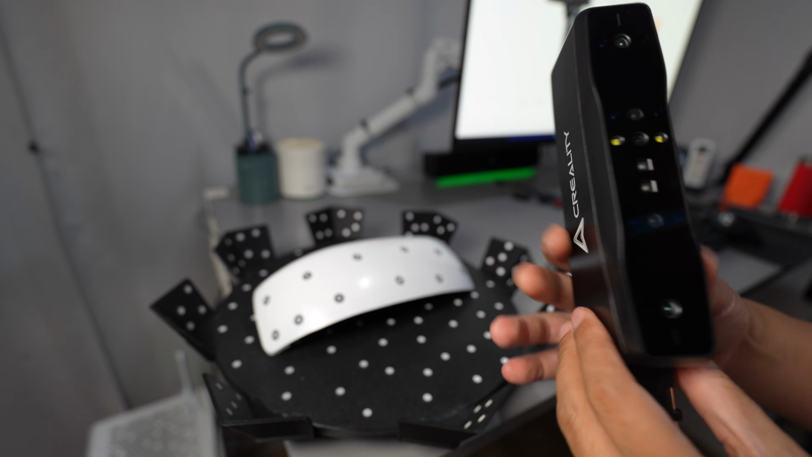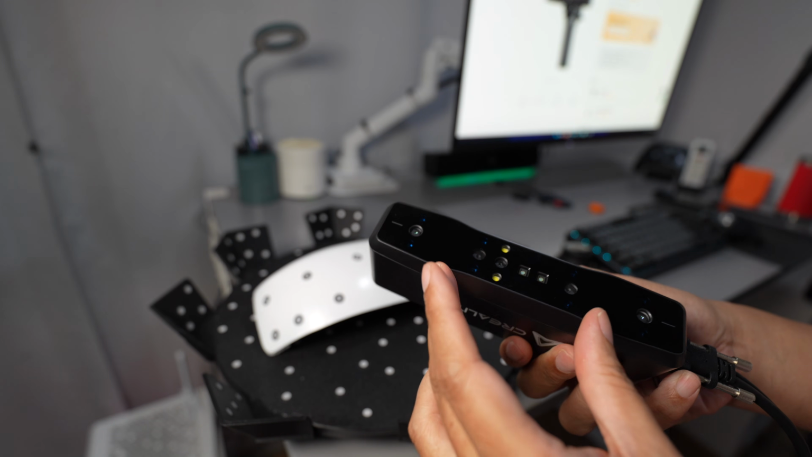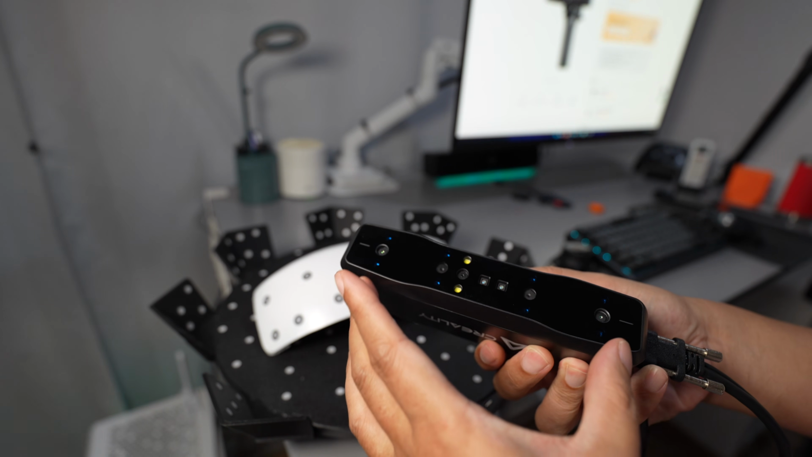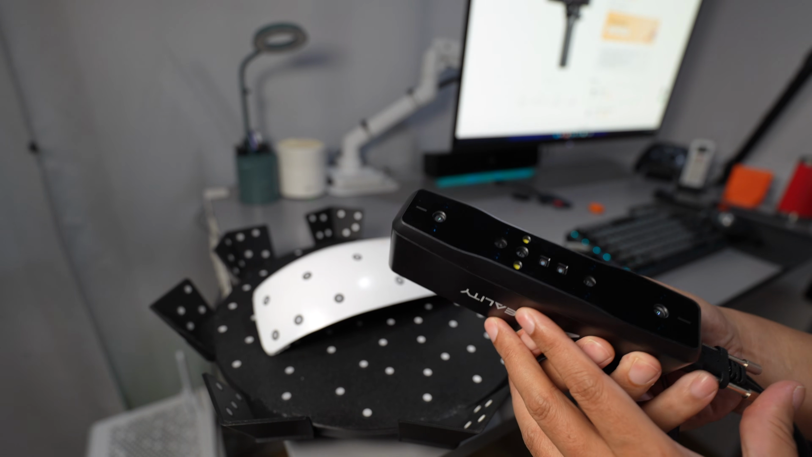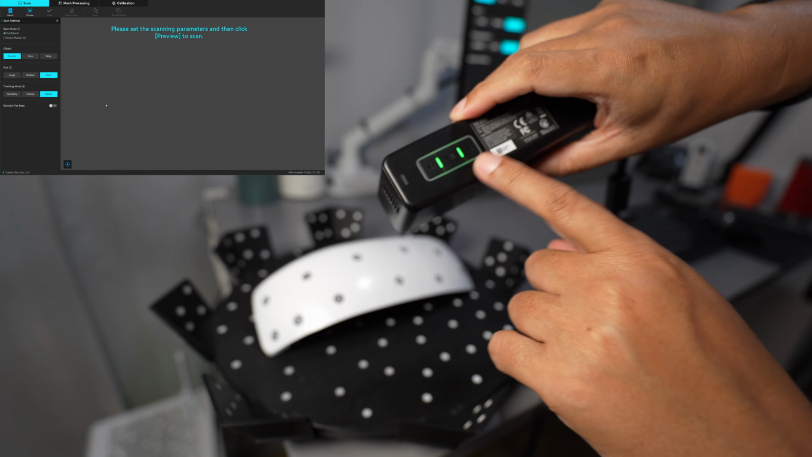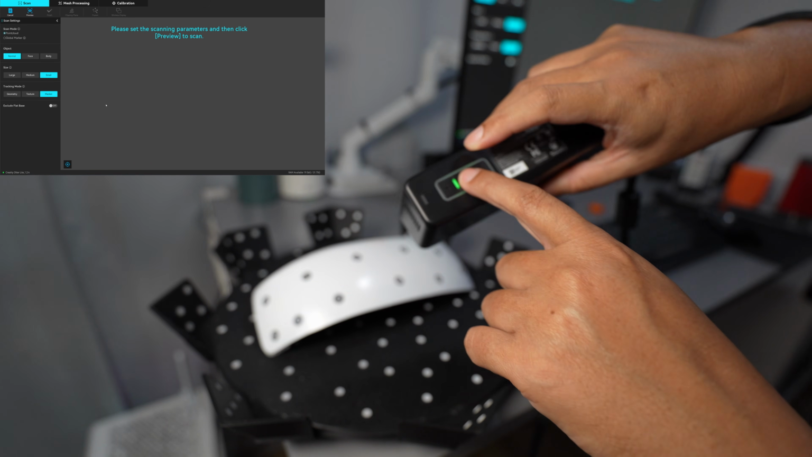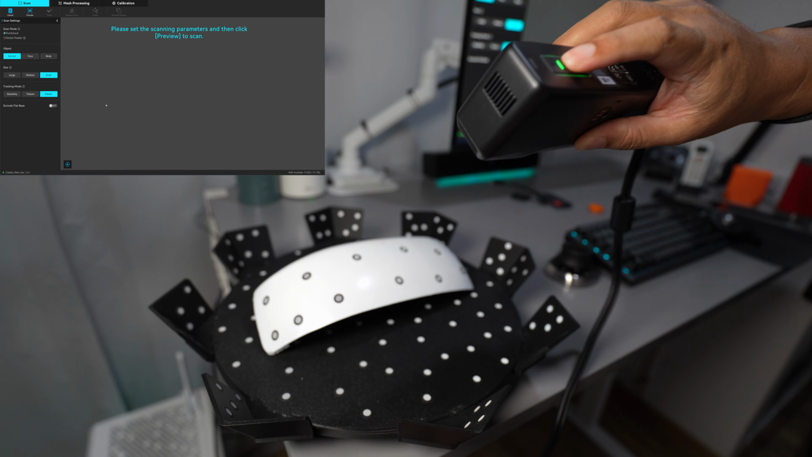So I will scan with the Otter Lite in the small mode, because if I scan this with the medium mode, it will use a larger depth camera which has a lower resolution. Small mode with the marker. The button on the Otter Lite is a mechanical button, so it has feedback when you press it.